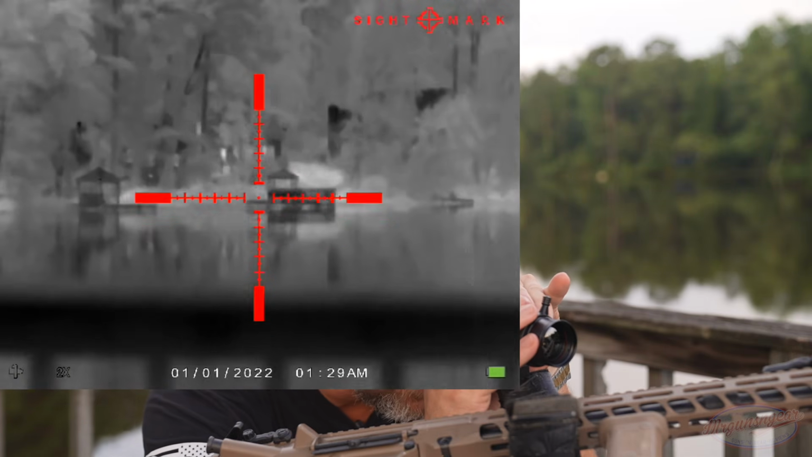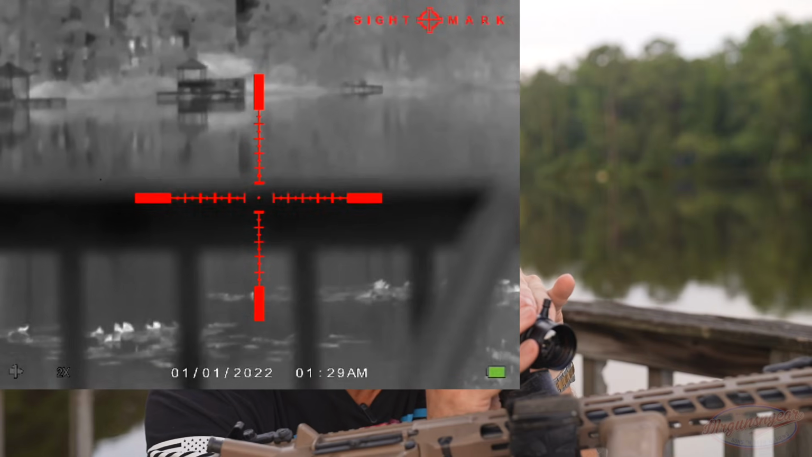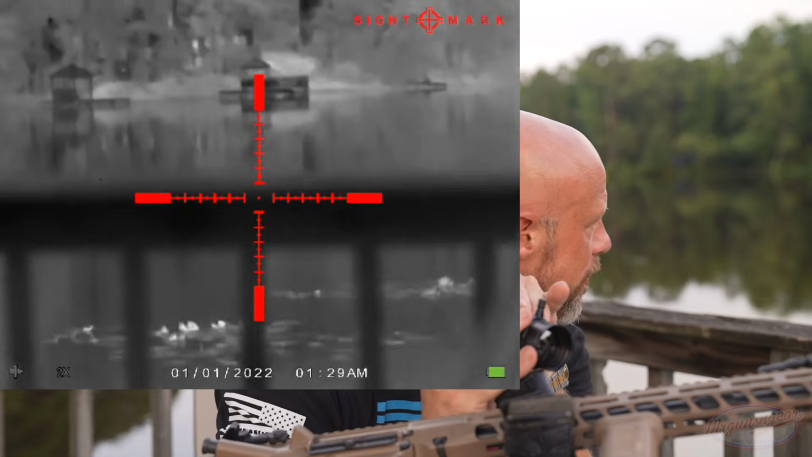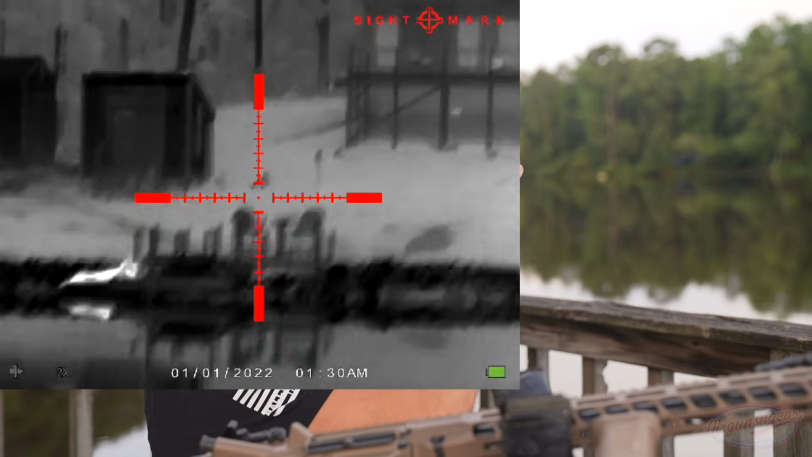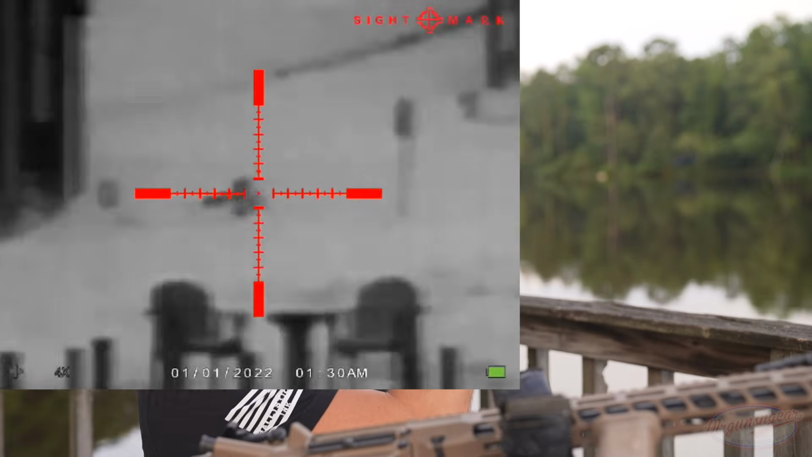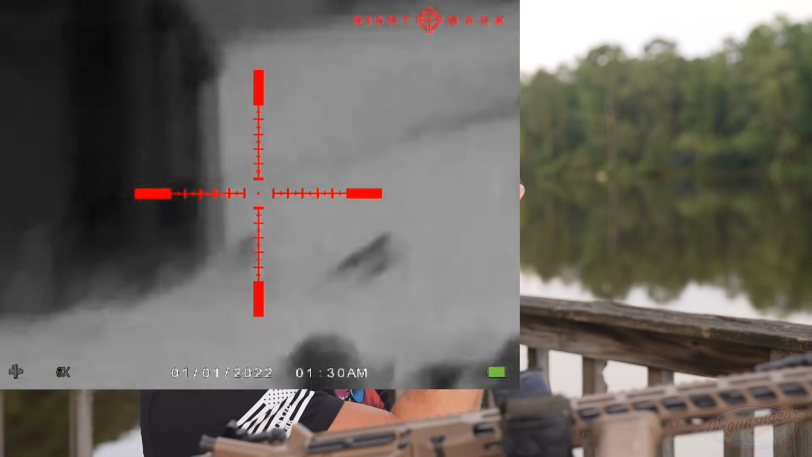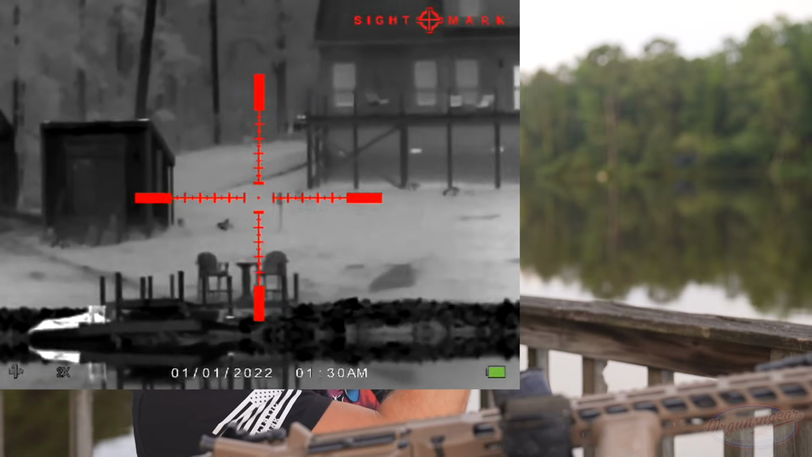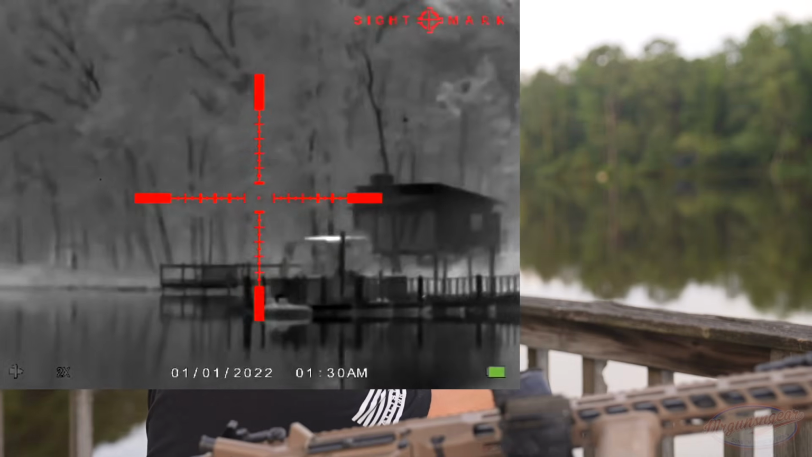But as you can see there on 2X, we have pretty good situational awareness all around. Nothing too crazy. Do I see any animals around? I think we got a couple geese over there that you guys can see. Geese are horrible animals to use as an example because, of course, they have all that insulation. But you can see that goose right there, and you definitely can tell it's a goose. And you guys can see the way everything looks with this color palette.